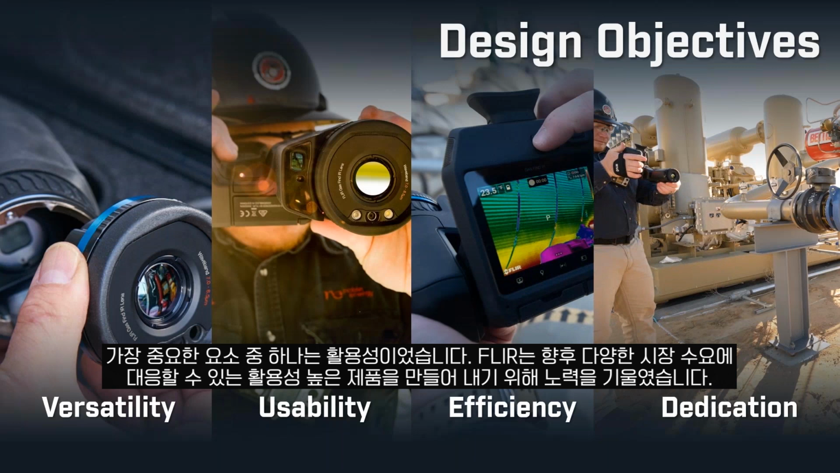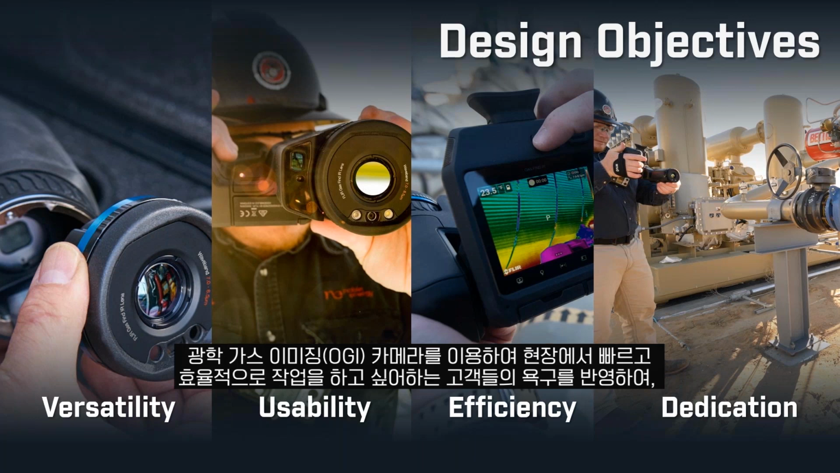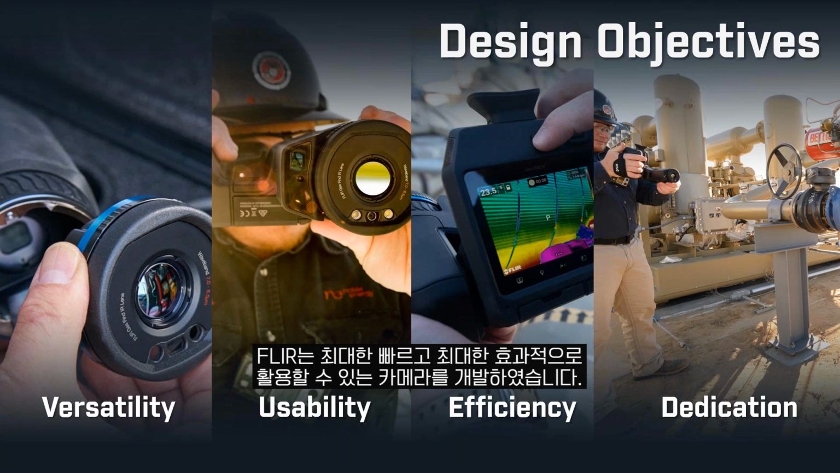Those include versatility, making sure this camera is versatile to meet the future demands of the market. Usability, ensuring that the technician that has a camera in their hands finds the operation of that camera extremely easy. Not only is it easy while they're in the field, it's also efficient. We understand that these operators want to get out there and do their job with an optical gas imaging camera as fast as they can, but as good as they can.